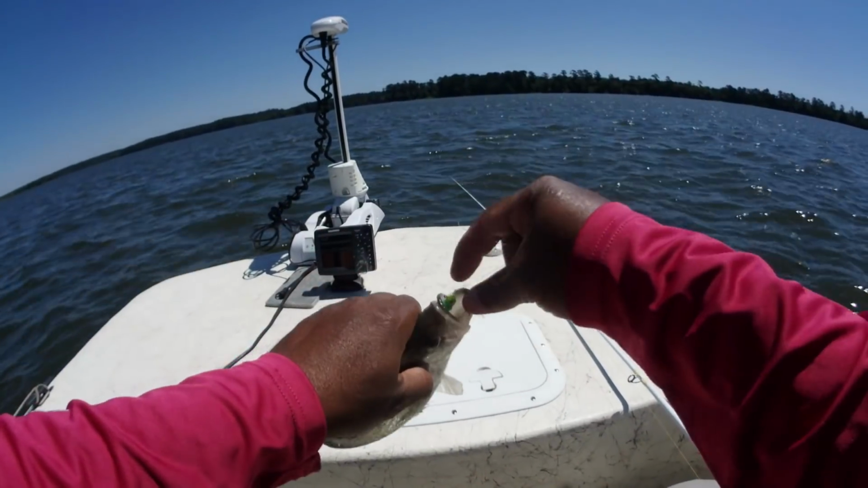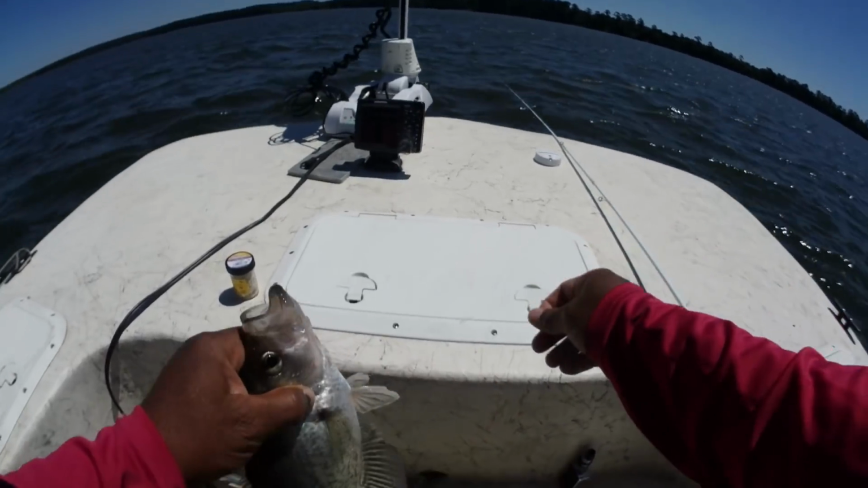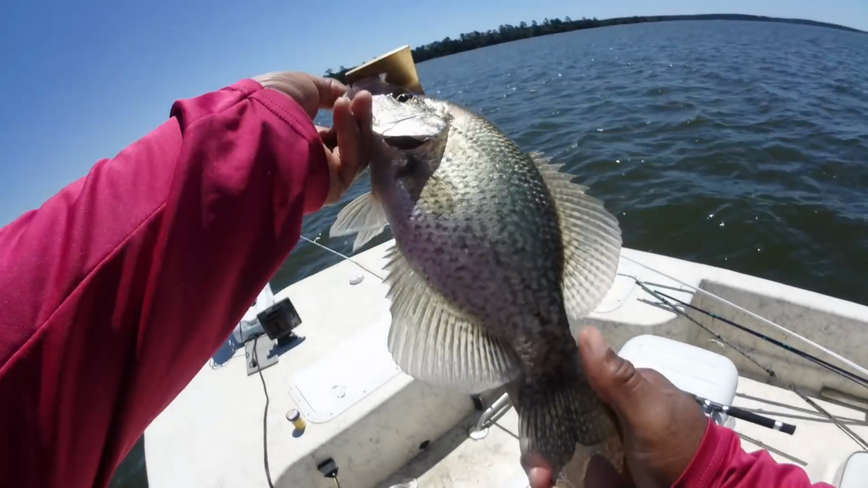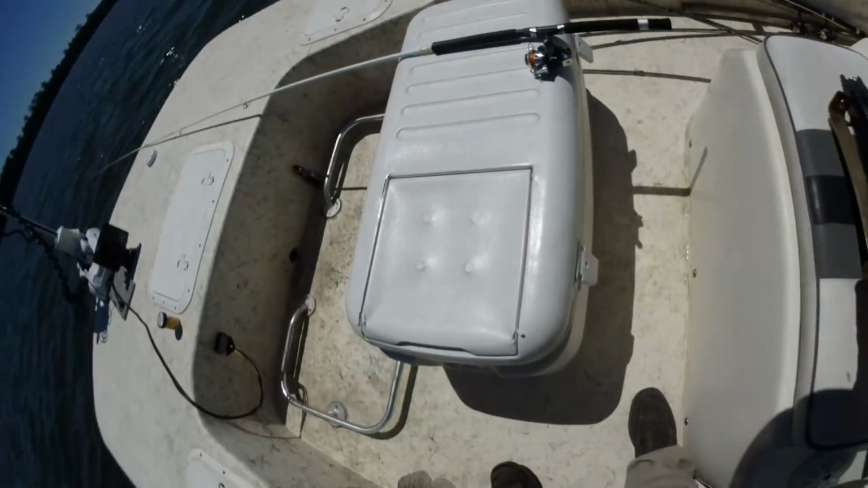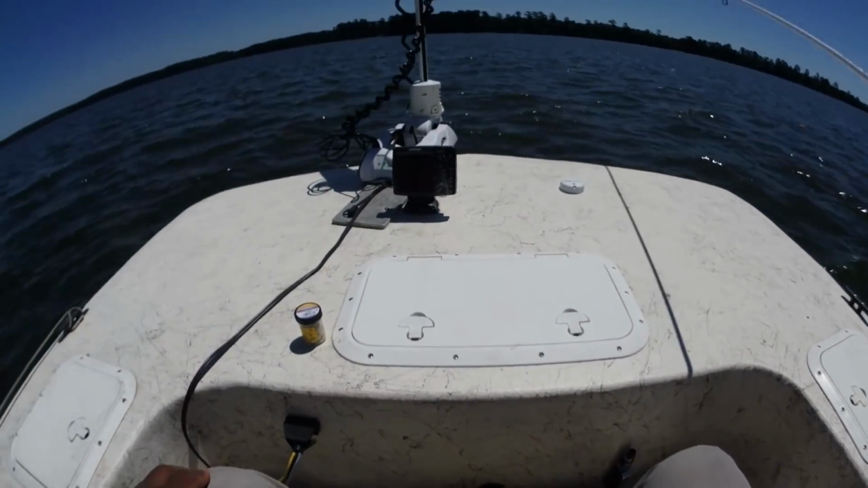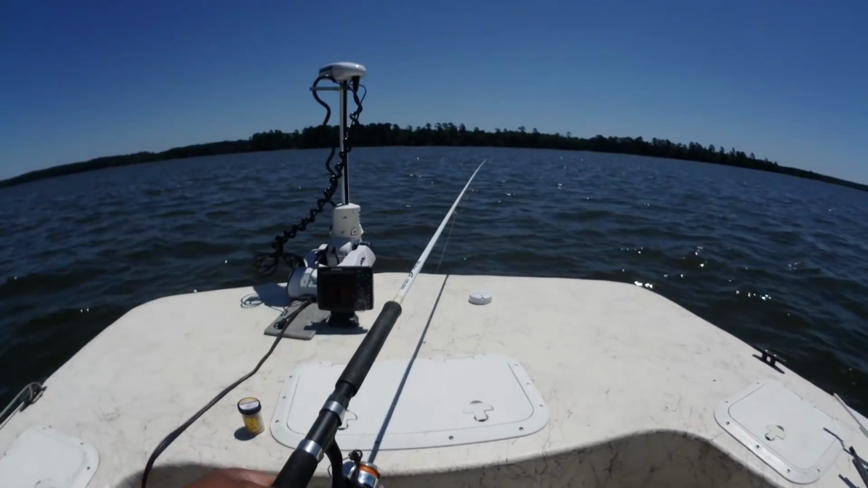They're nice, and I think he's gonna make that 11-inch mark. I really do. We gonna check him. We gonna for sure check him. Oh yeah, 11 and a quarter. Oh yeah. This little pile is stacked. You can see the fish down there on 2D.